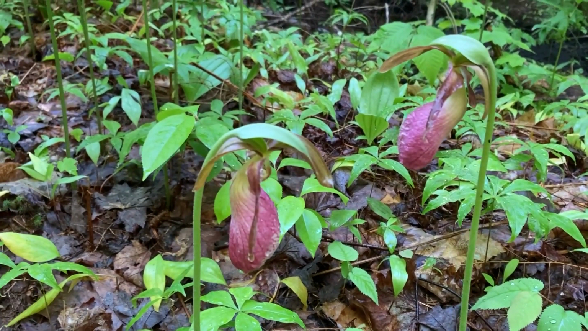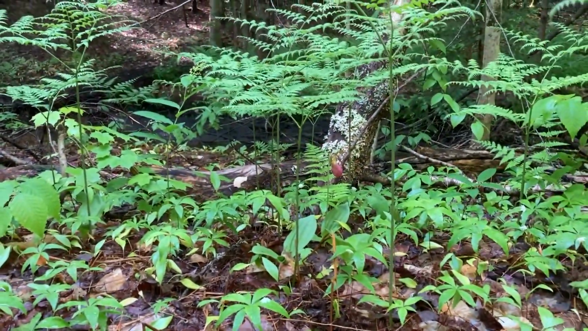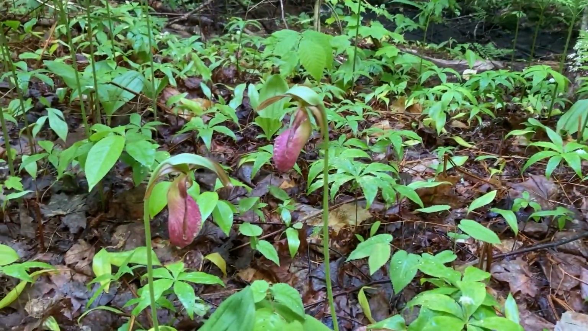I think I found lady slipper. It's a flower I've been looking for, collecting images of wildflowers. I'll have to double check.